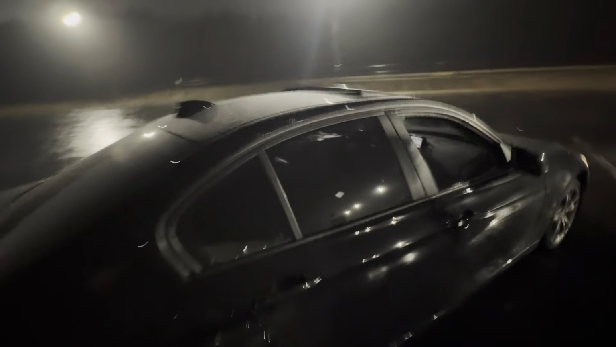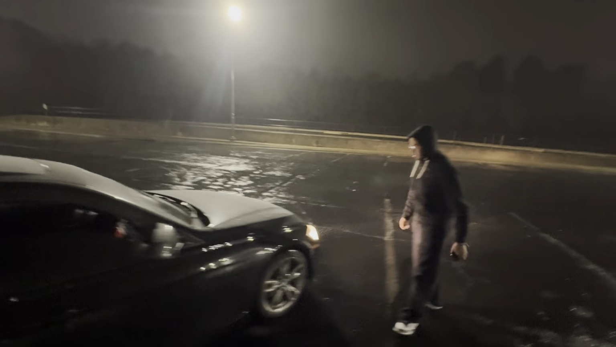Hold on, let me check my tires. Yo, they're smoking. They're smoking, but we okay though. I'm bald now, bro. I told you I need tires. For now you could rotate them. Rotate them? Yeah, put the fronts in the back. Sure, I'll probably do that then. Yeah, I would say rotate them.